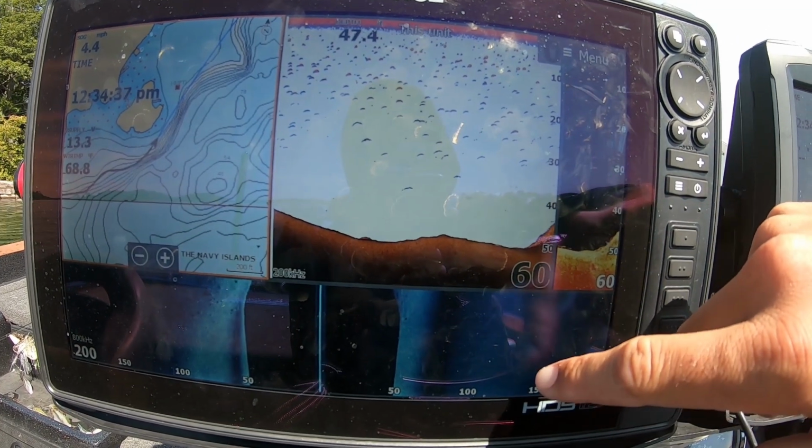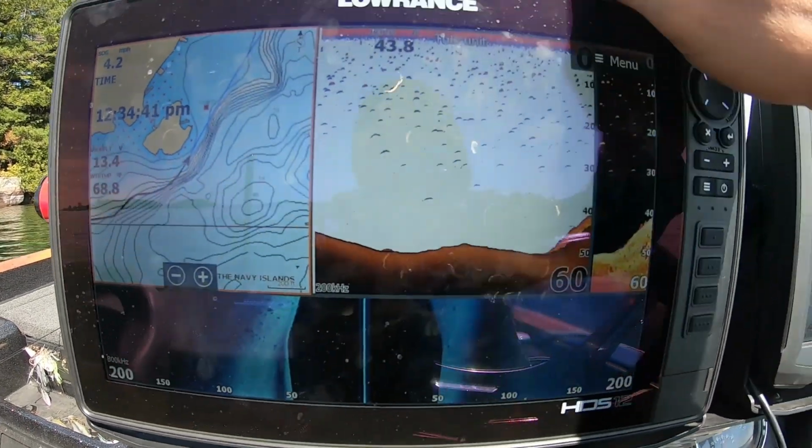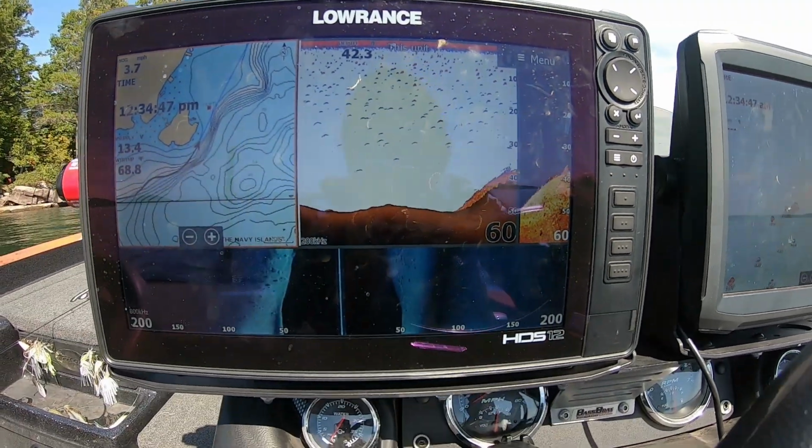I like to have the side imaging on the bottom so I can run it far side to side, then the map, the 2D, and just the down scan there. That way I can decipher what's what, and we can just get the best out of everything.